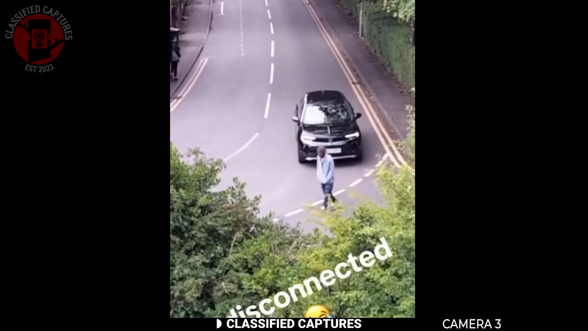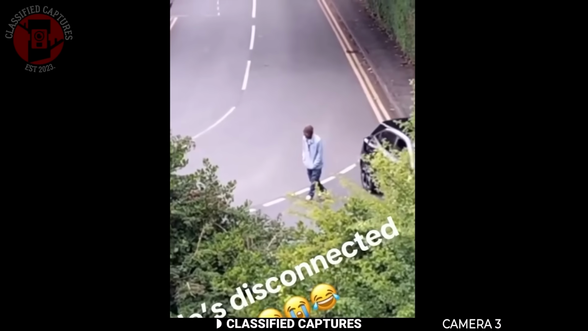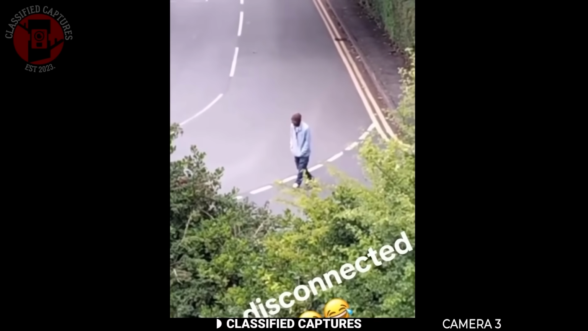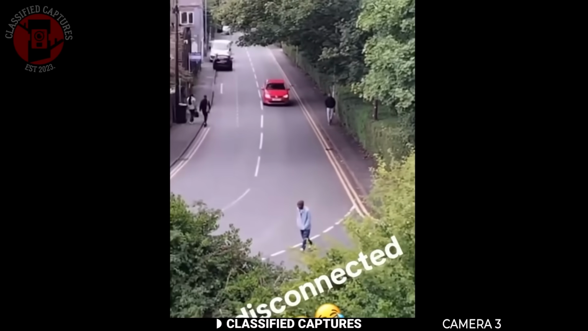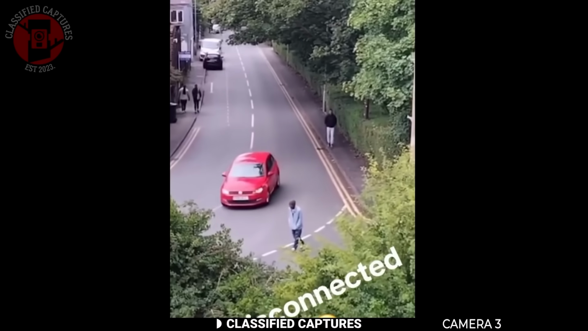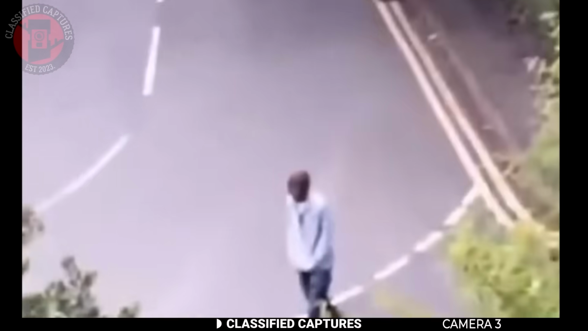Then a car comes driving and passes right in front of this person, but still he doesn't react. People online are losing it over this, with many saying it looks like a glitch in the Matrix. You know, like when a video game freezes for a second or the simulation messes up and forgets to unpause the character. Some even suggest his map was still downloading in front of him like a video game.